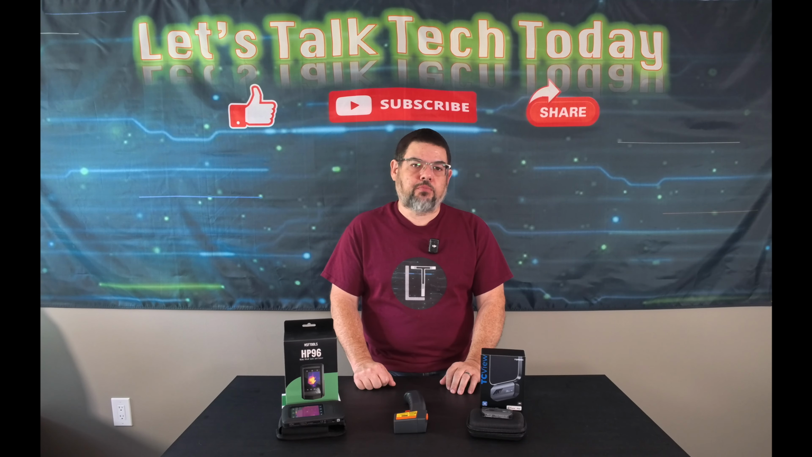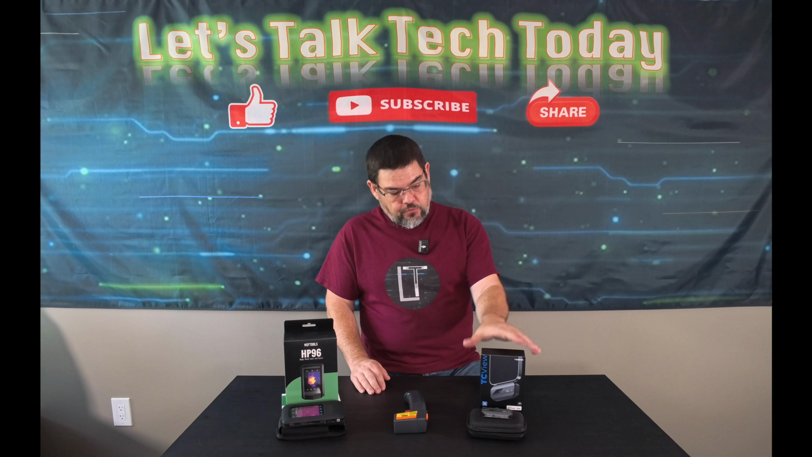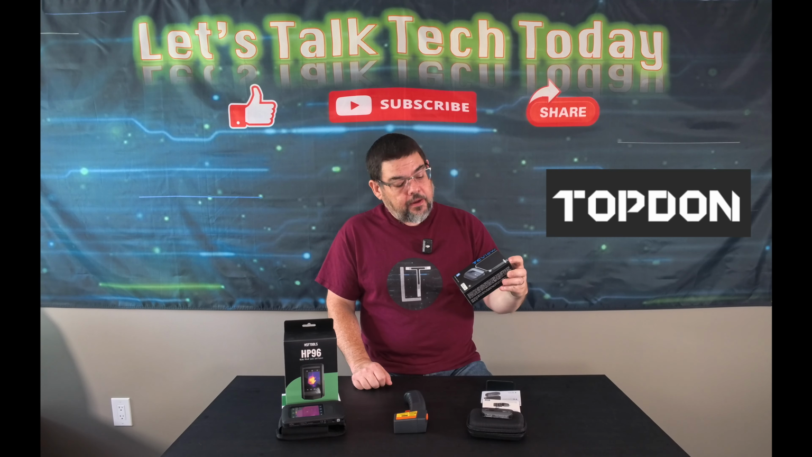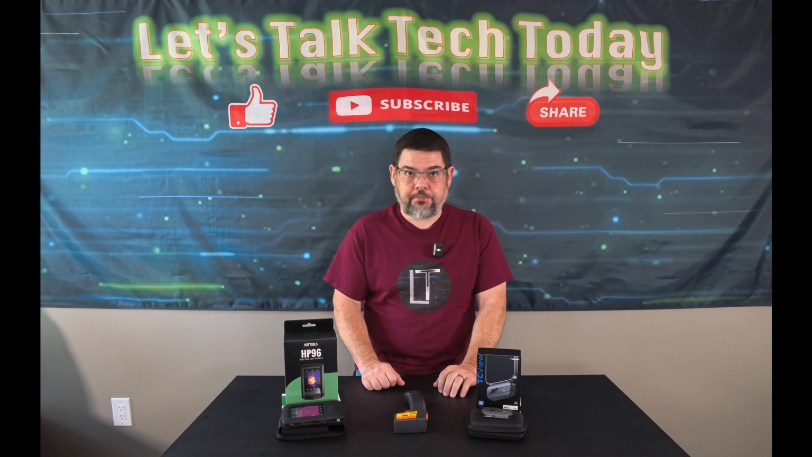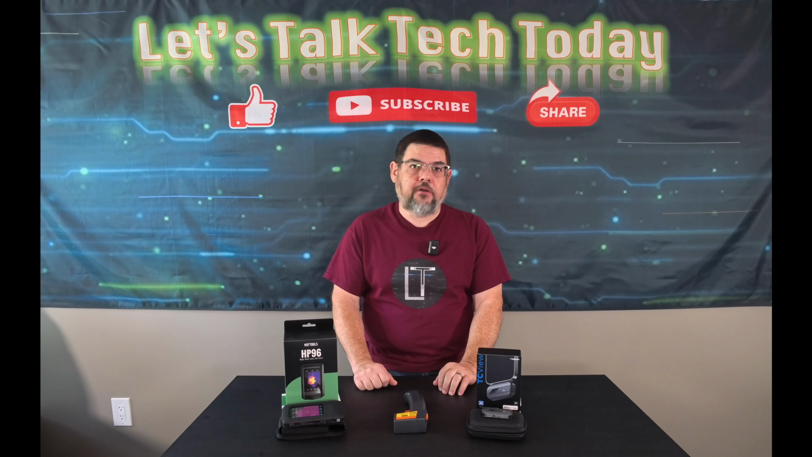I wanted to pick up a thermal imaging camera and was trying to keep my focus on cameras that were priced at $250 and less. I was able to narrow it down to two different products. One is from a company called TOPDON. They make a lot of products for automotive repair. And this is their model TC002C. The C is because it's a USB-C version for an iPhone. They also have a TC001 that is a USB-C version meant for Androids.